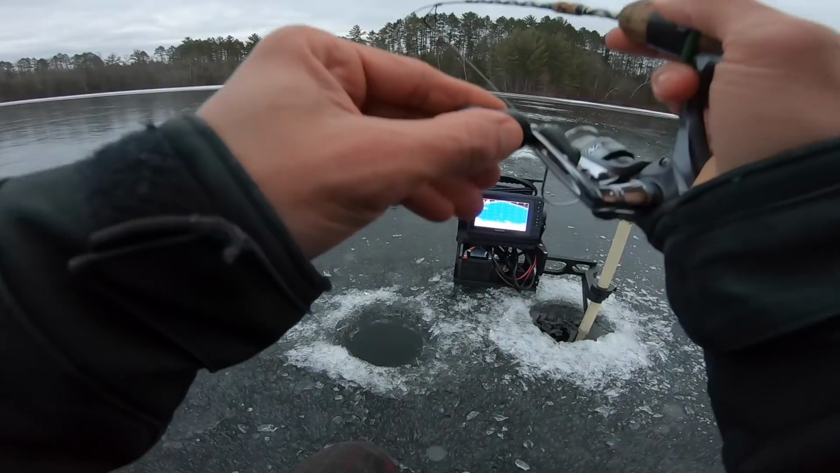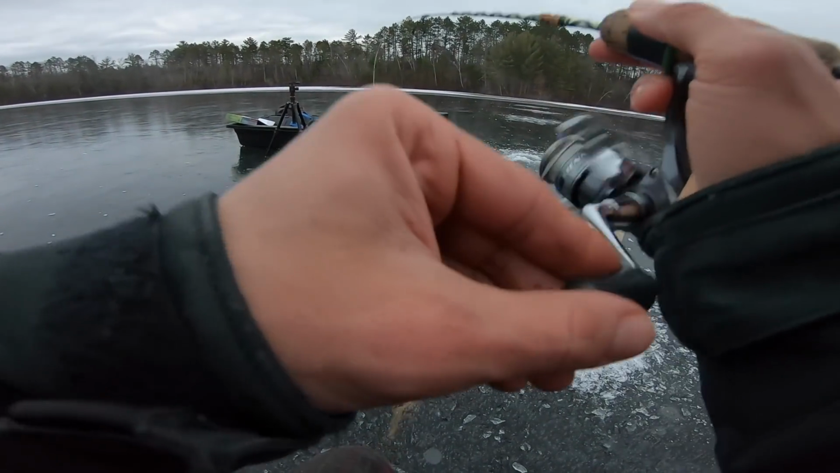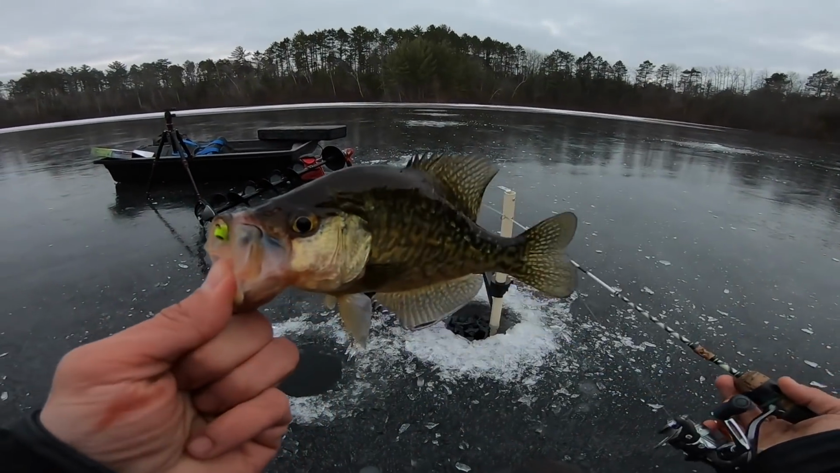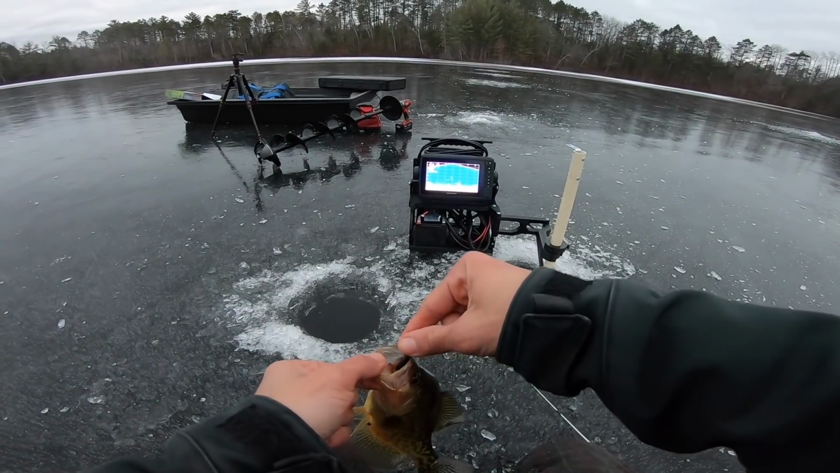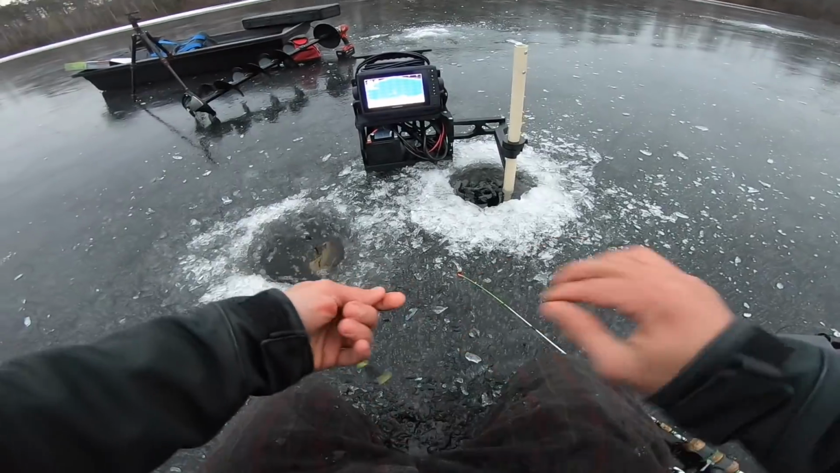Absolutely destroyed it. Man, this is so much fun. And I'm dealing with about 3 inches of ice, so nothing too crazy, but it is safe. This is pretty much the best ice you can ask for. It is that black clear ice, which is the strongest.